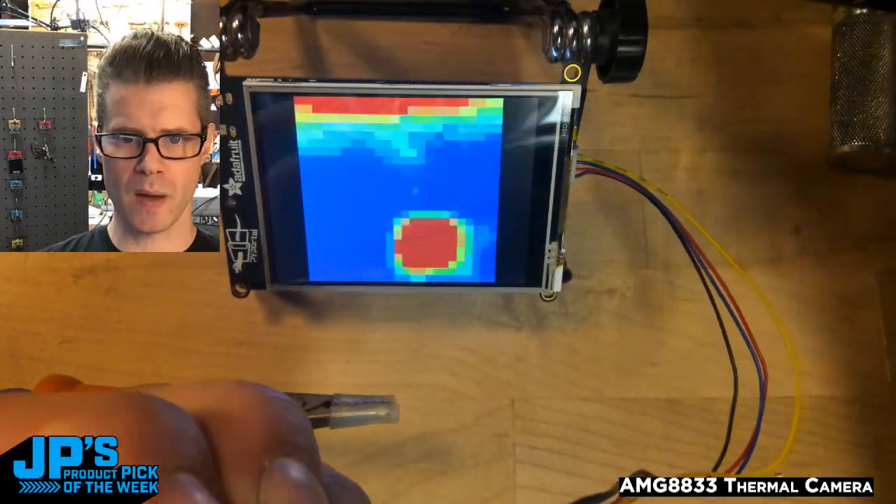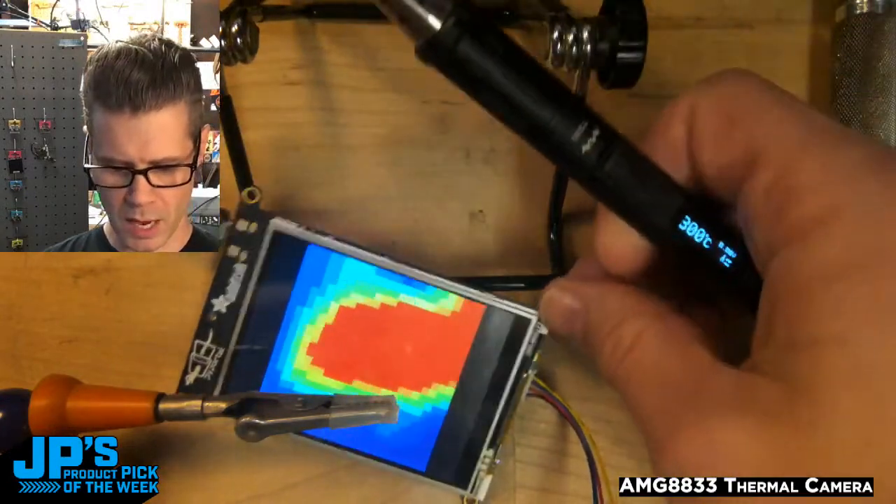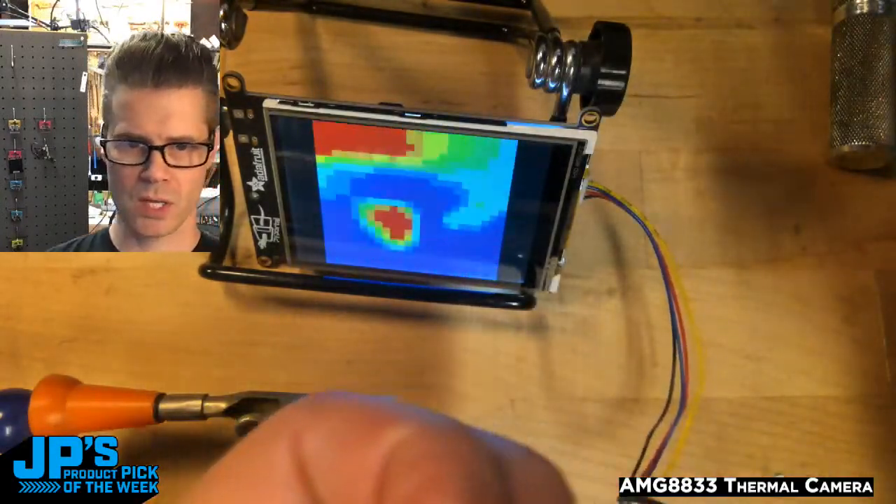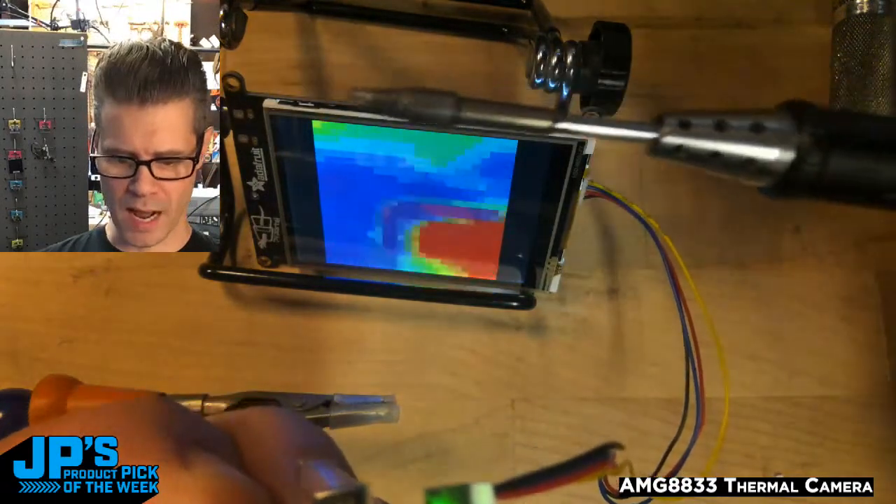So you can see here's my computer. That's my workstation that I'm broadcasting from. Whoops. That's pretty hot. A regular LCD monitor isn't. So off to the right I have some other monitors that don't have much of a heat signature, but yeah, that soldering iron is red hot there.